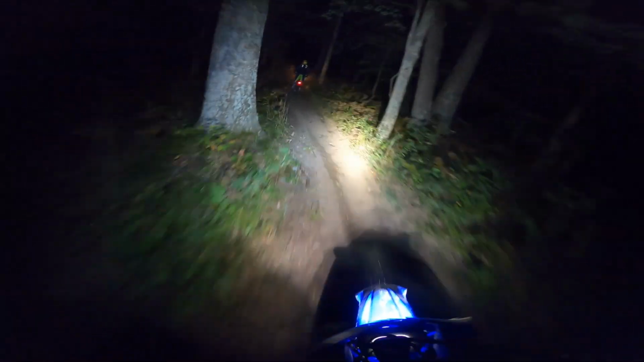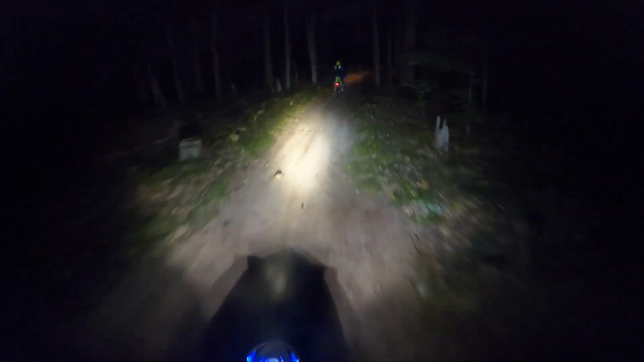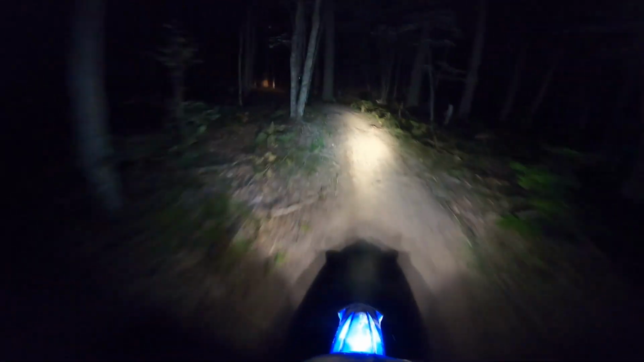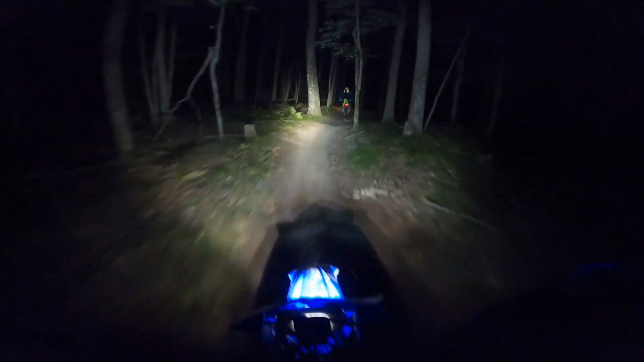I'm really curious to see if this is going to turn out on the GoPro, because GoPros are notorious for their inability in low light, but I'm thinking with how much light I got going on here, I'm hoping for the best.